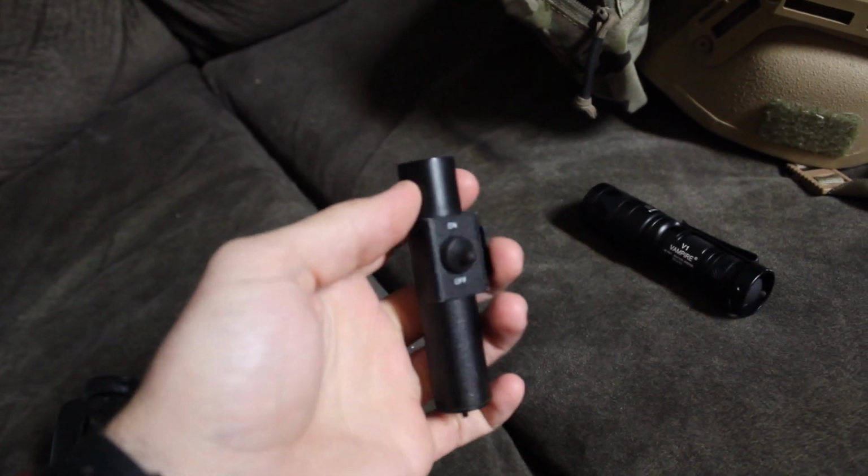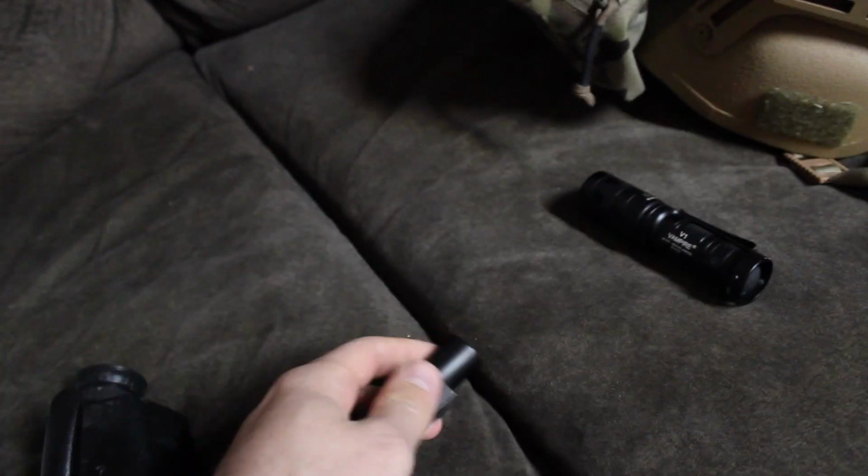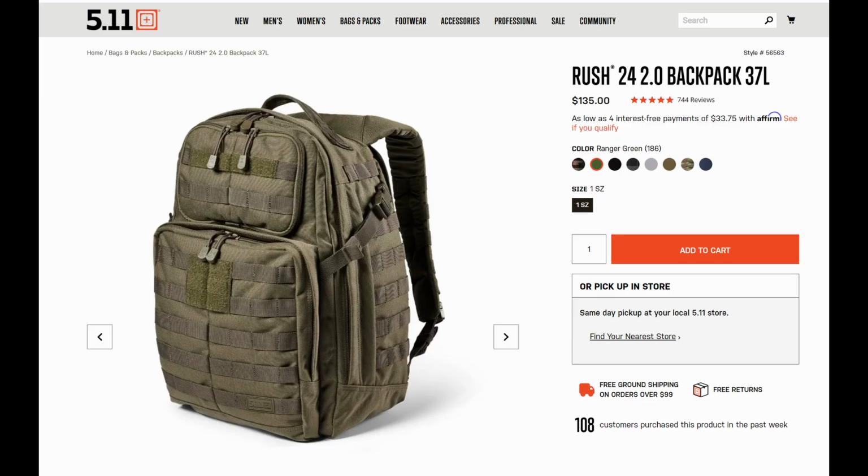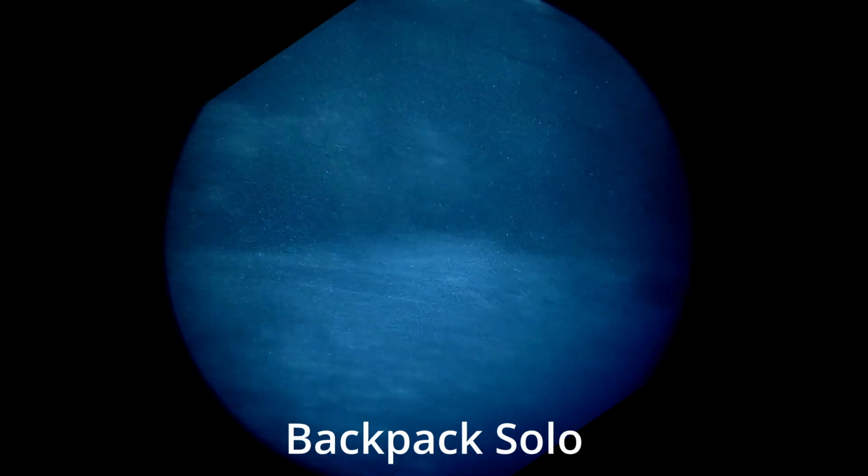As with every good experiment, you have to explain what you're using. With the Russian camo, with the Russian light, we're going to see if people can spot it real easy or not. I'll try to go like a 180-degree sweep.